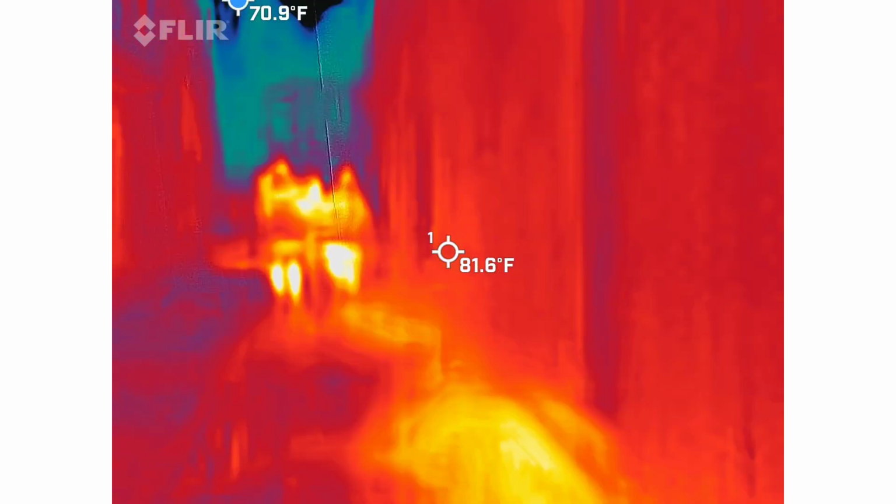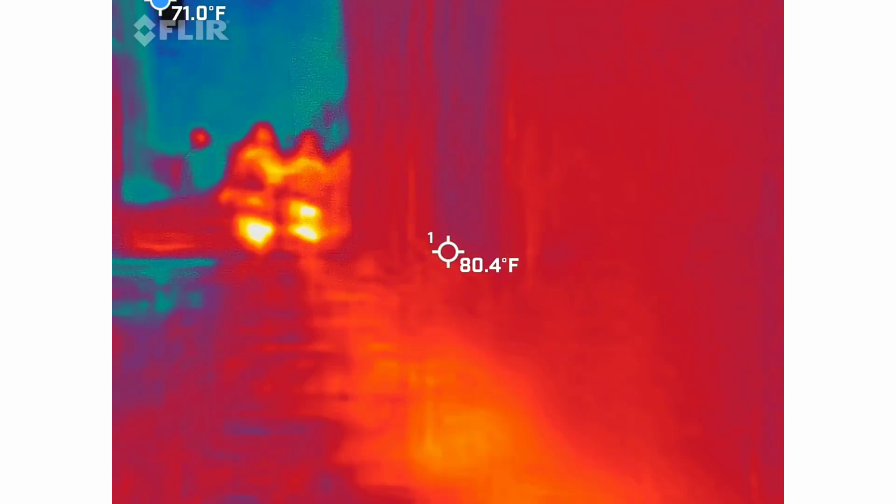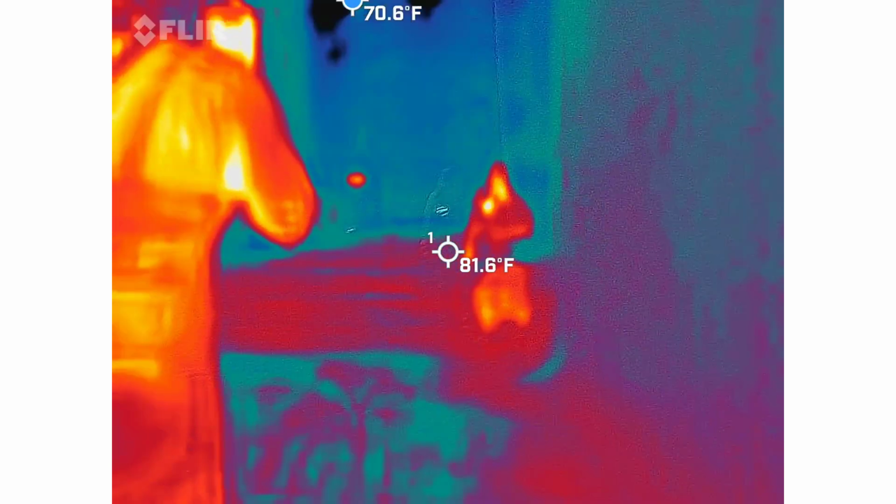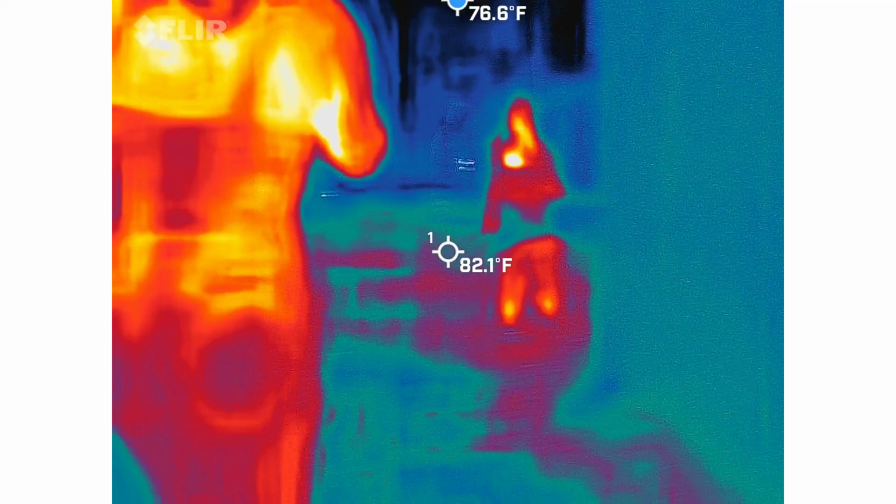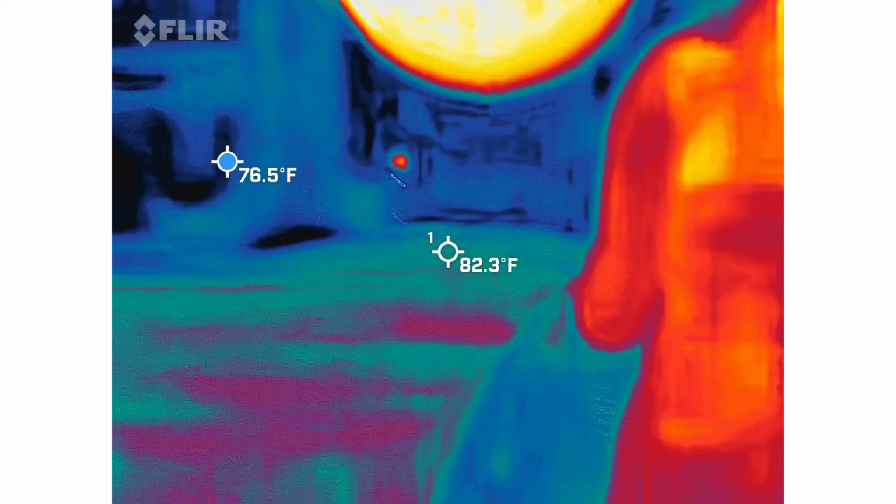Was it hot? No, it was not. Good. In fact, we went over to Martha's Vineyard, and it doesn't get above or below about 80 degrees. I'll take it. Yeah, it's amazing. I would definitely take it. It's a great place to go.